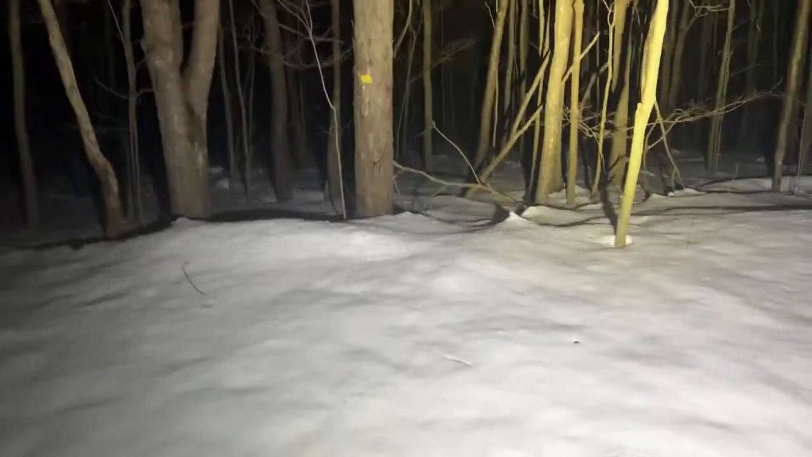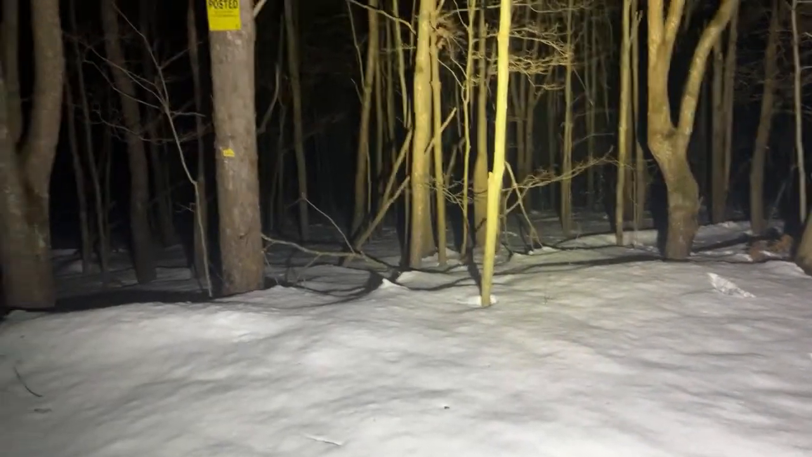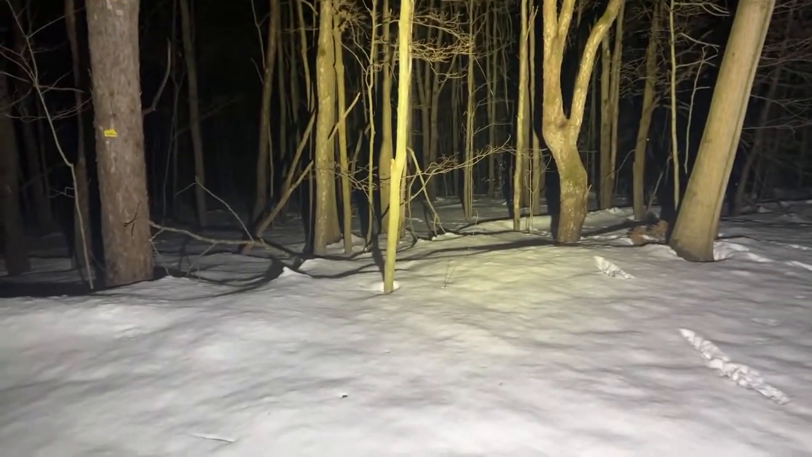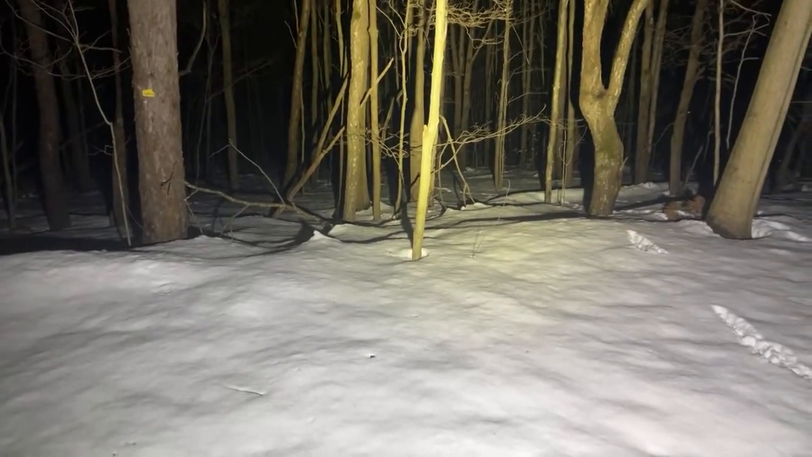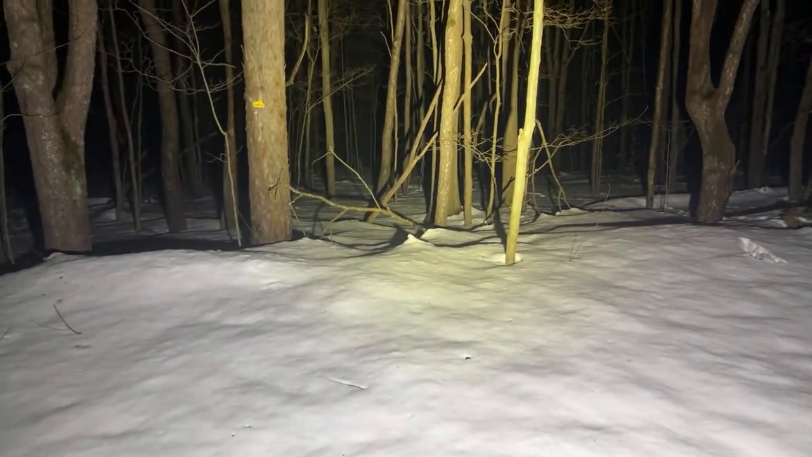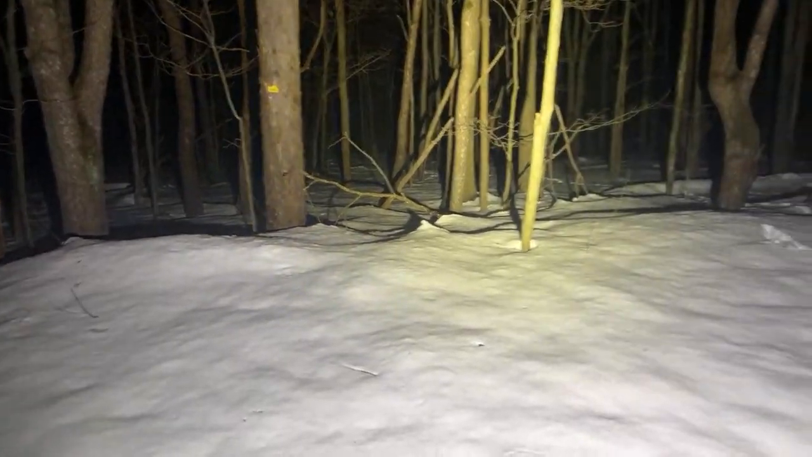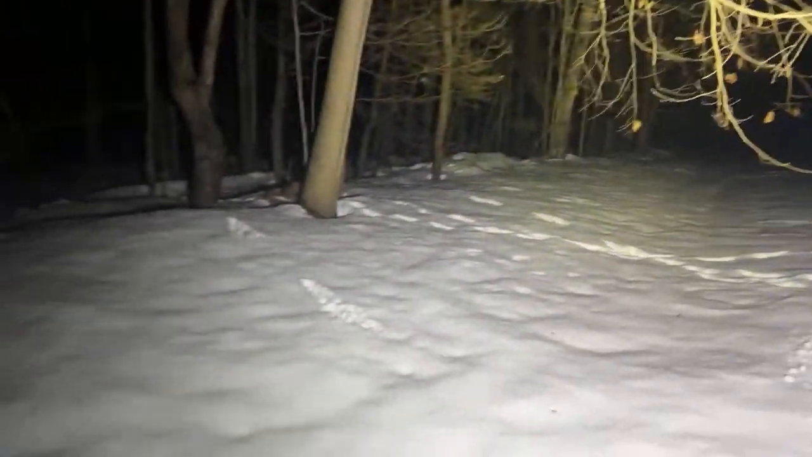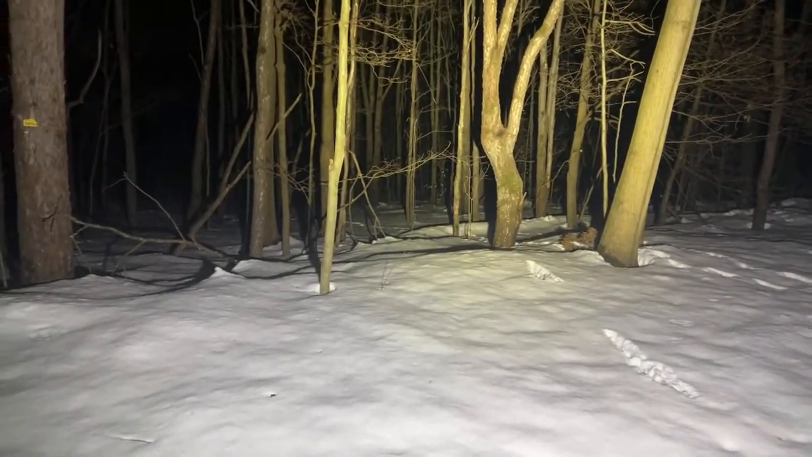Okay, whoop in 3, 2, 1. Whoop! I'm not the best whistler, but I'll try. I'm hearing just Canadian geese. Okay, we'll do another whoop. 3, 2, 1. Whoop!